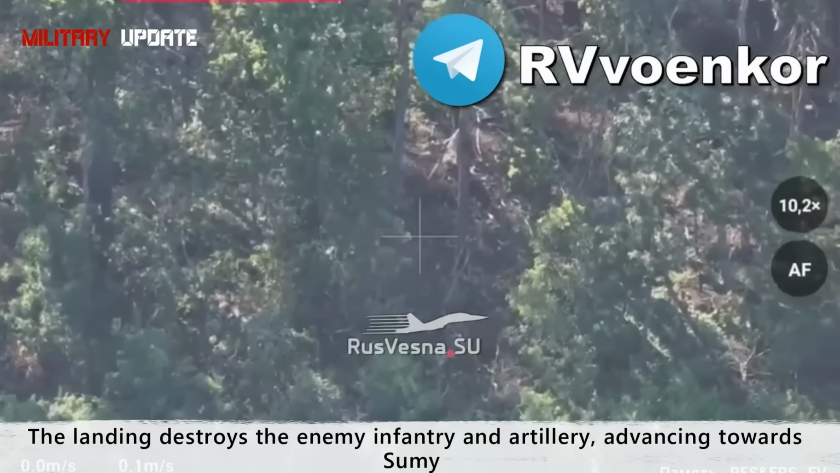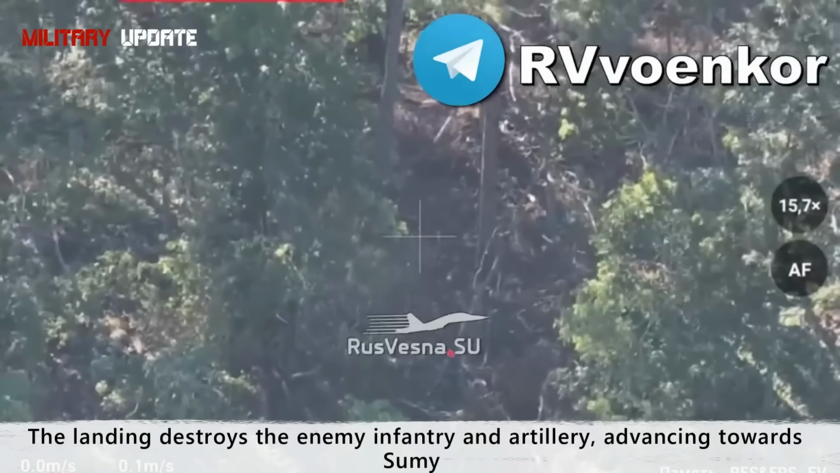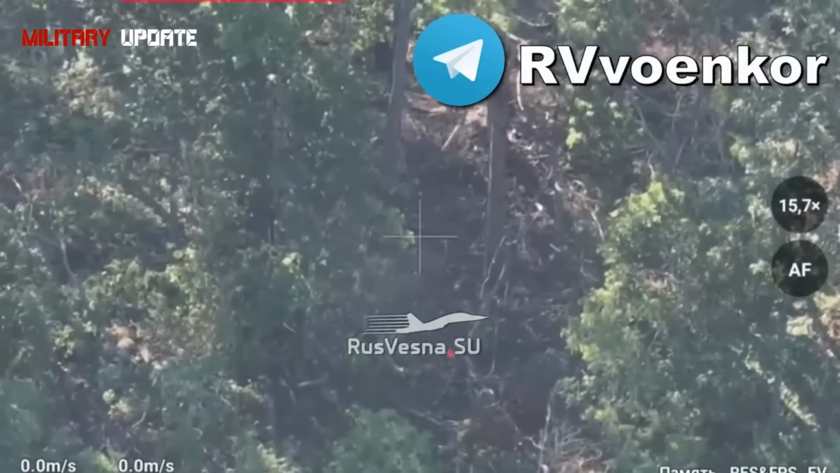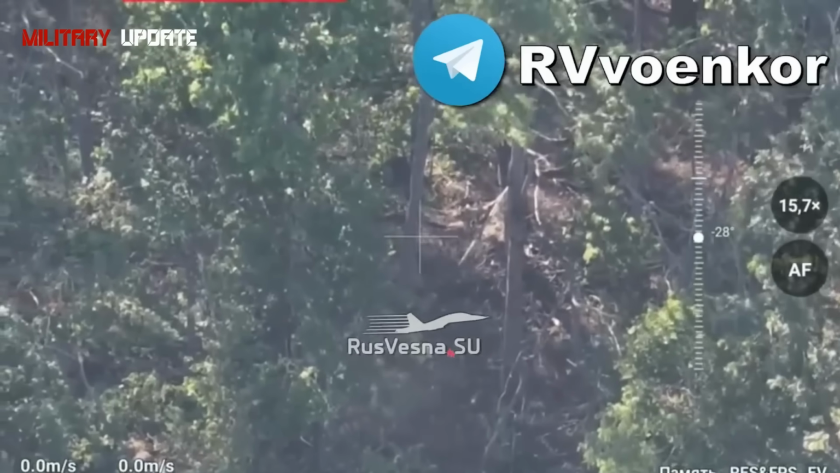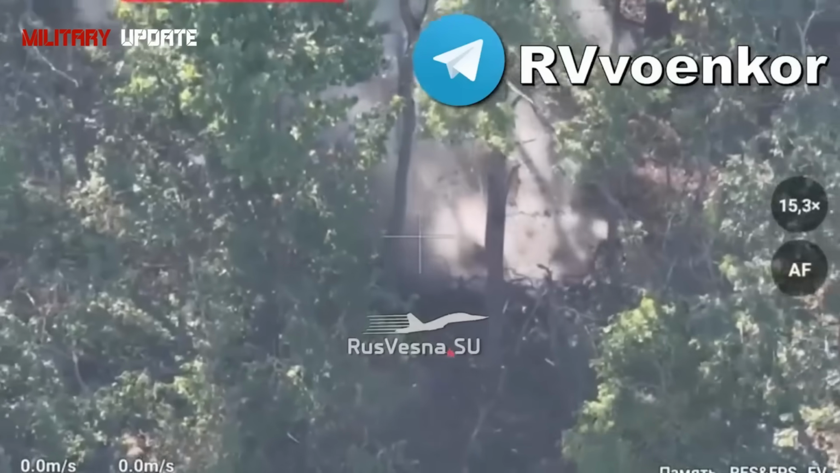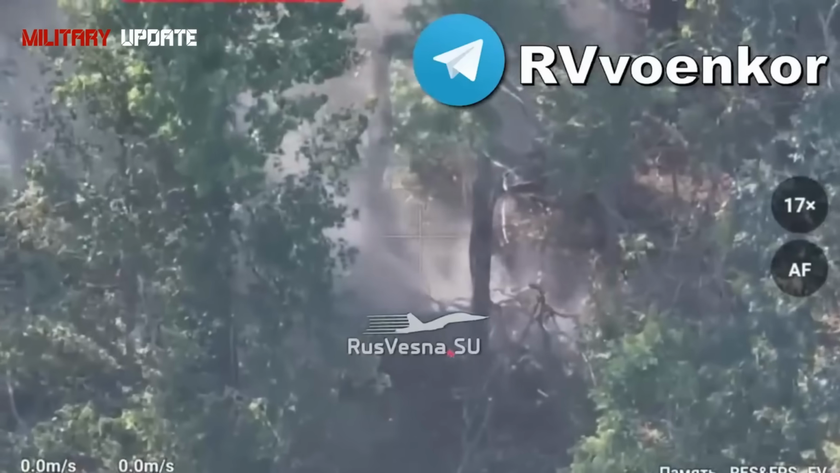The landing destroys the enemy infantry and artillery, advancing towards Sumy on the Sumy direction. The paratroopers of the Ryazan 137th Airborne Regiment daily identify firing positions, UAV control points, and infantry of the armed forces of Ukraine in the Sumy region, and then destroy them, supporting the offensive of our assault groups.